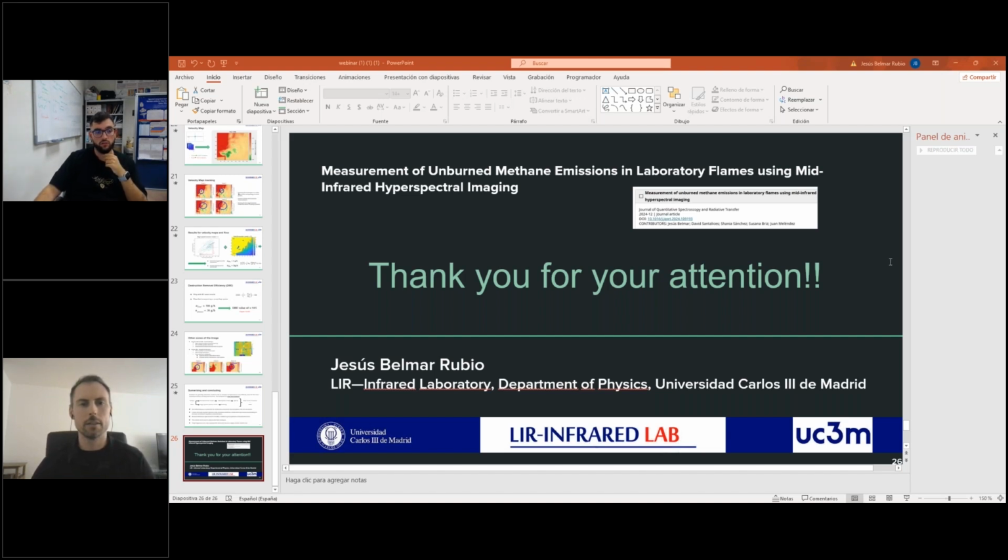Well, we do not try realistic scenarios because we focus our work, like I said, on a validation method to validate other instruments like cameras. We try other things, but we can measure in absorption mode because our method is based on absorption mode, so we need a black body in our measurements. We can do it in an industrial flare, for example, because we have to elevate the black body.